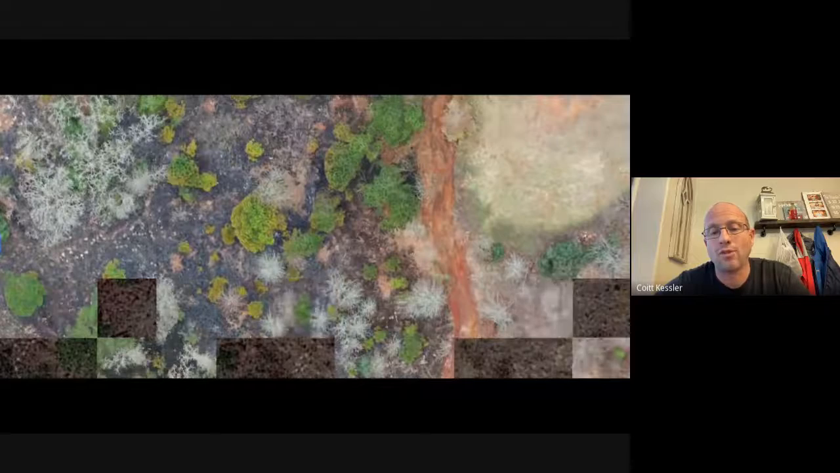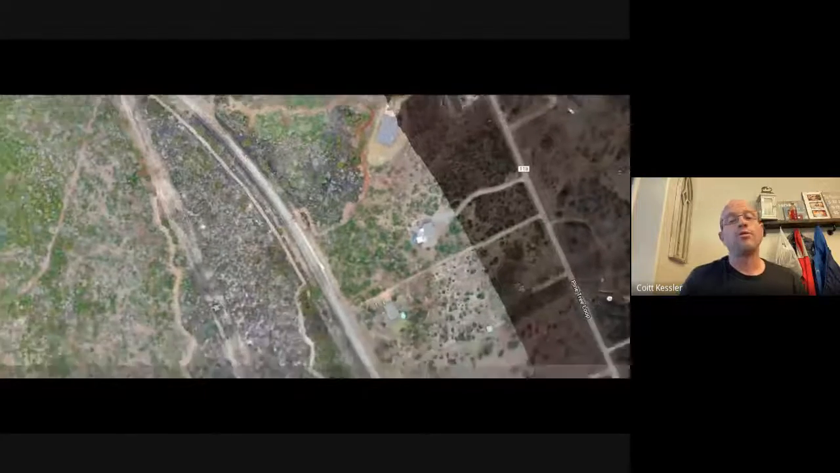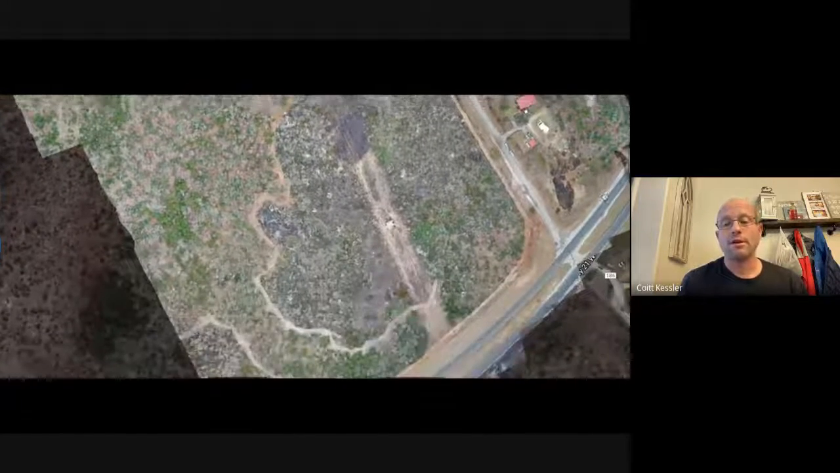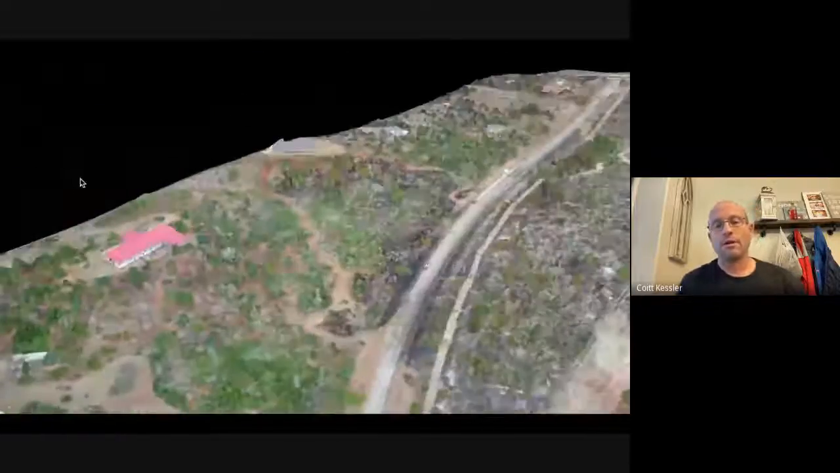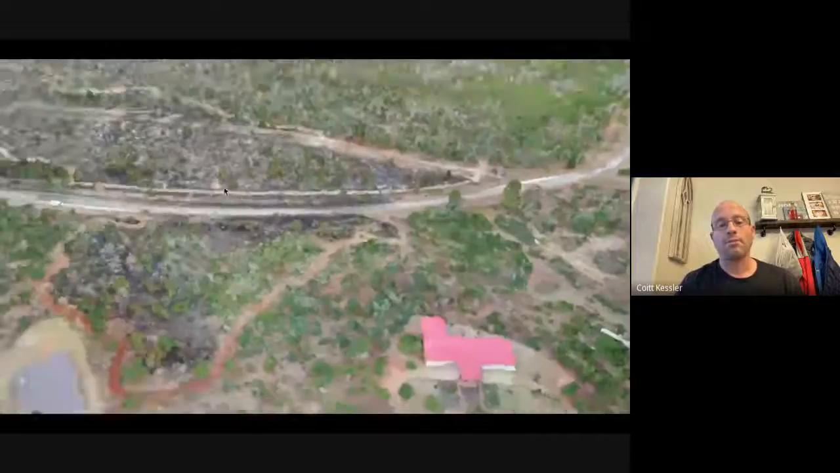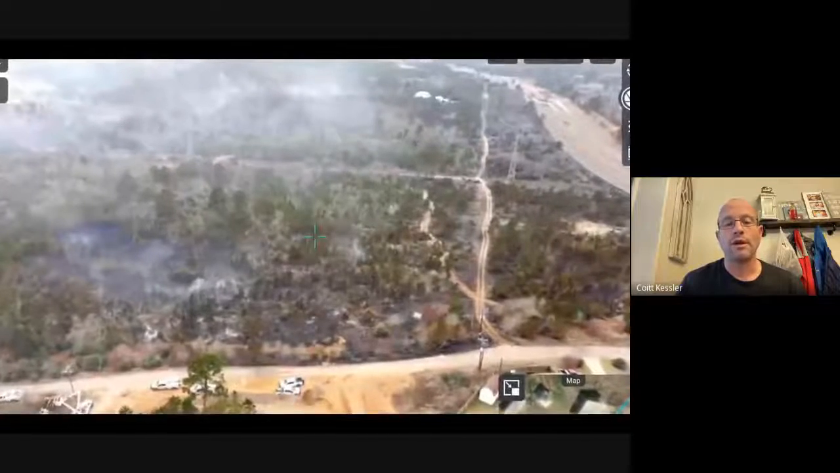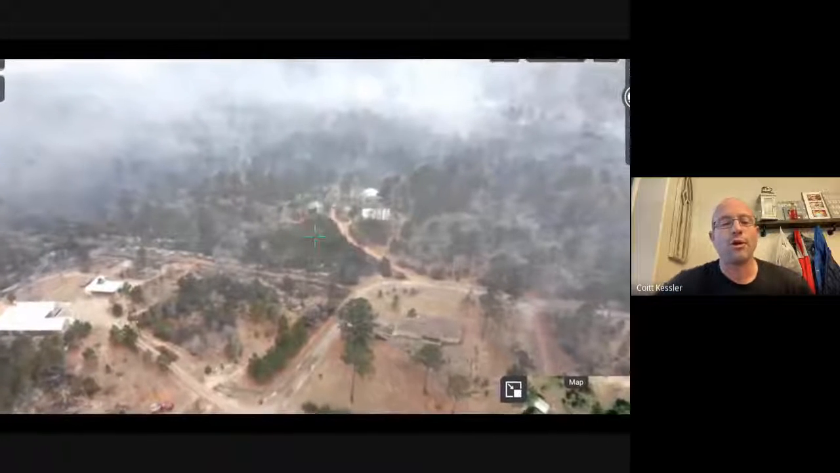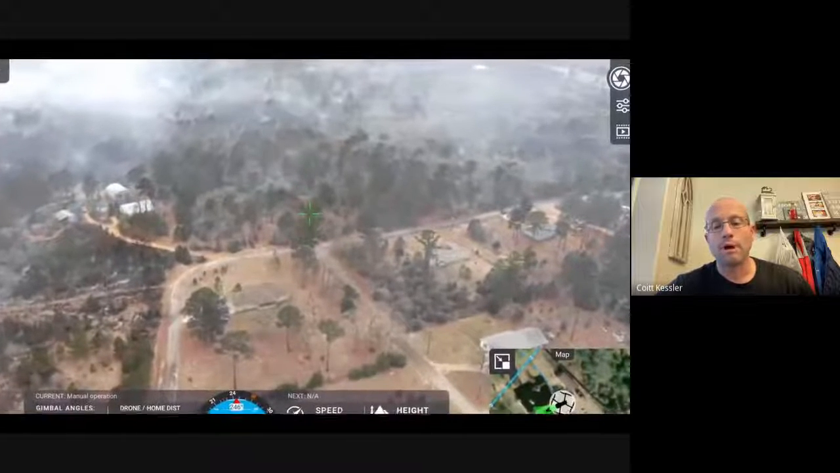We did this all again using our software to do the mapping, and then using both Pix4D and Drone Deploy to do the processing of the imagery itself. We collected the images. The software companies, Pix4D and Drone Deploy, cooked it for us, and this is what we ended up getting. We grabbed a bunch of other B-roll shots to show you how close this fire was on the interface.